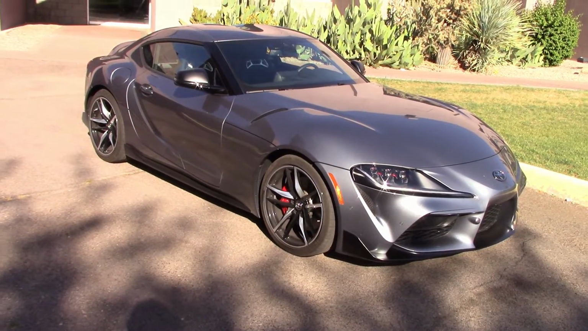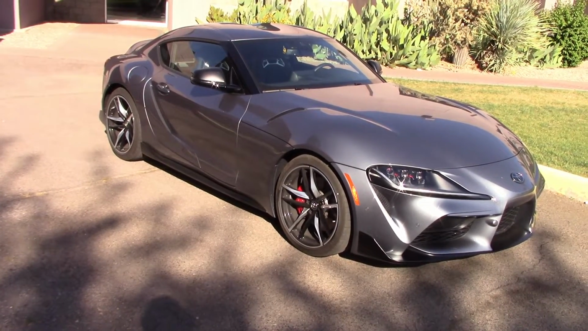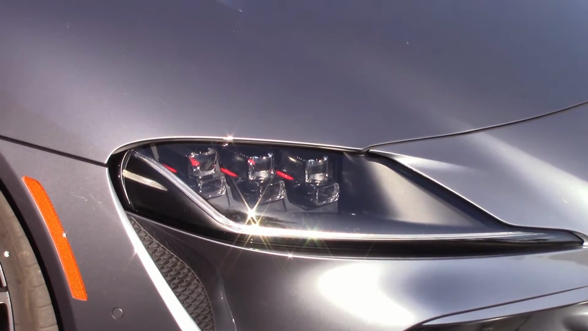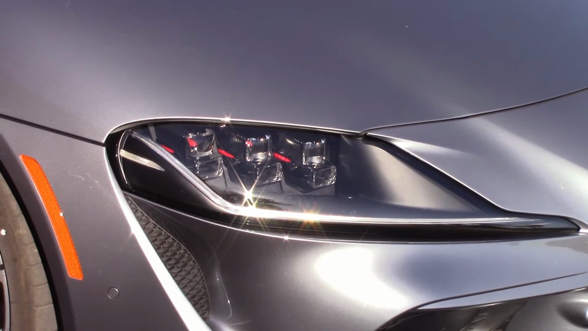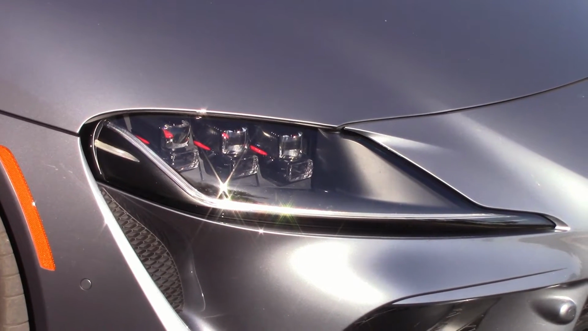Well, it looks like Toyota sent us another Supra sports car. This one's loaded up with everything, 6-cylinder, all the goodies, around 56 grand. If you're spending that much dough for a car, you want to make sure the headlights work. Looks like we got 6 bulbs on each side. So we're going to take these out in the dark and see how they perform, and do some night driving on backcountry roads.